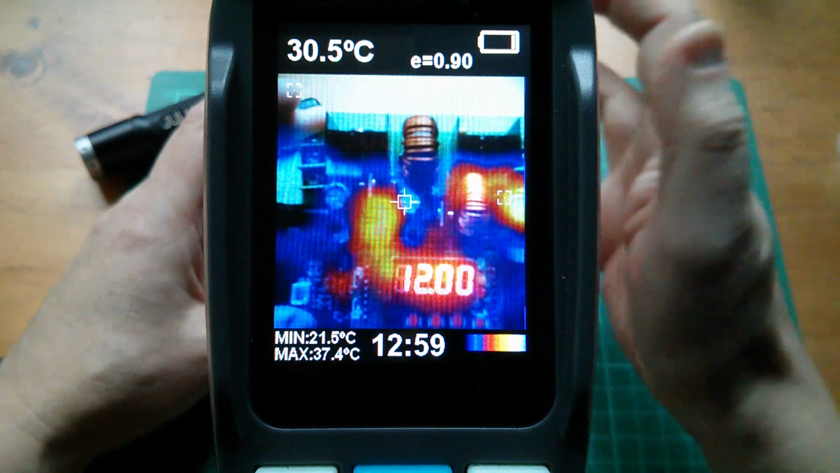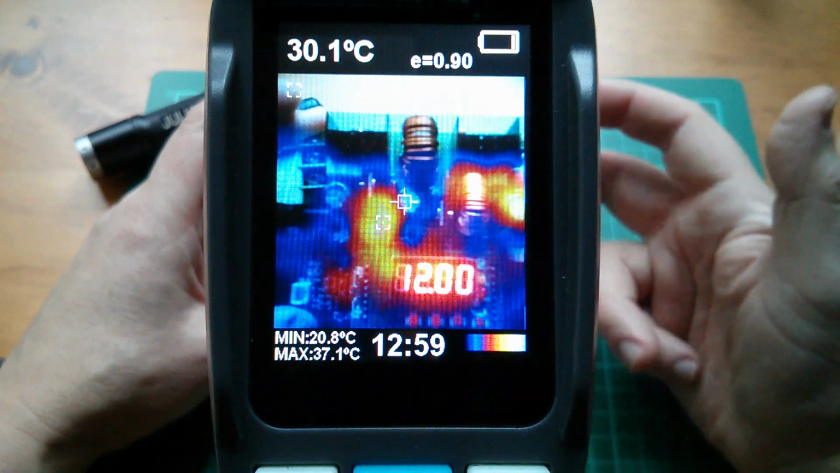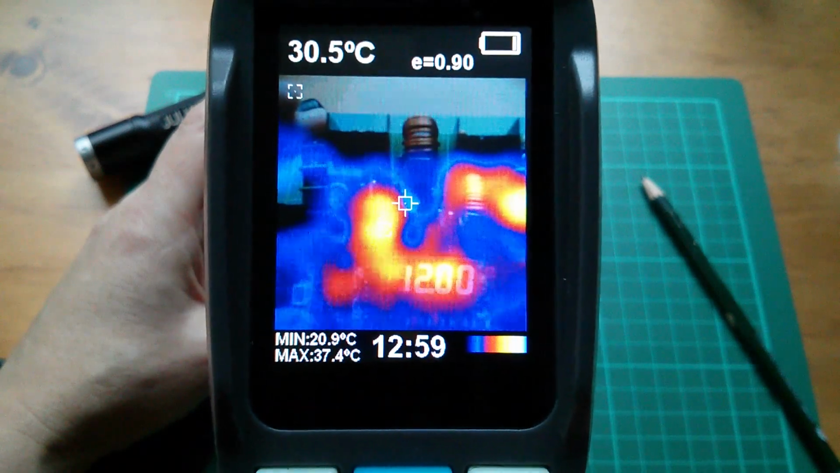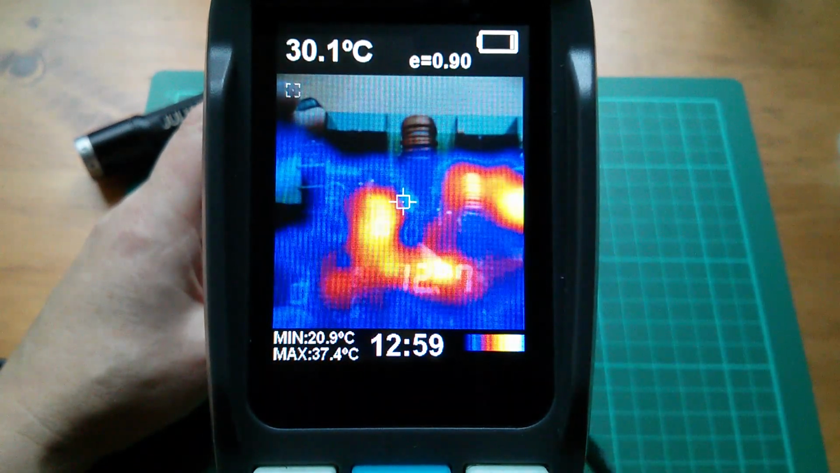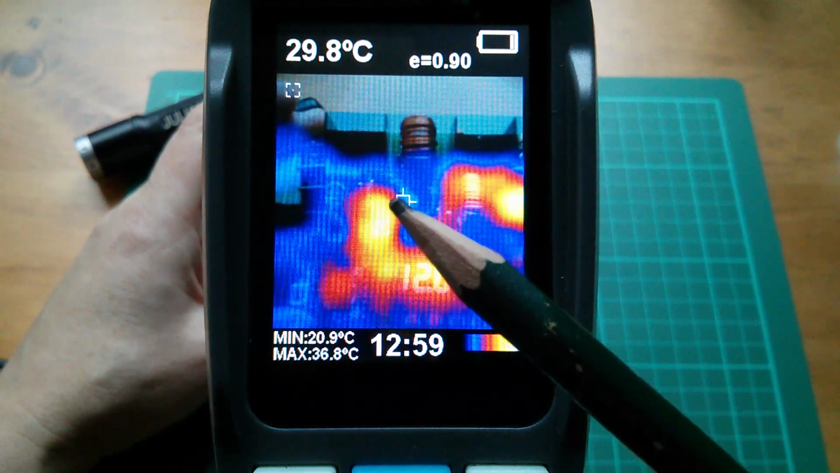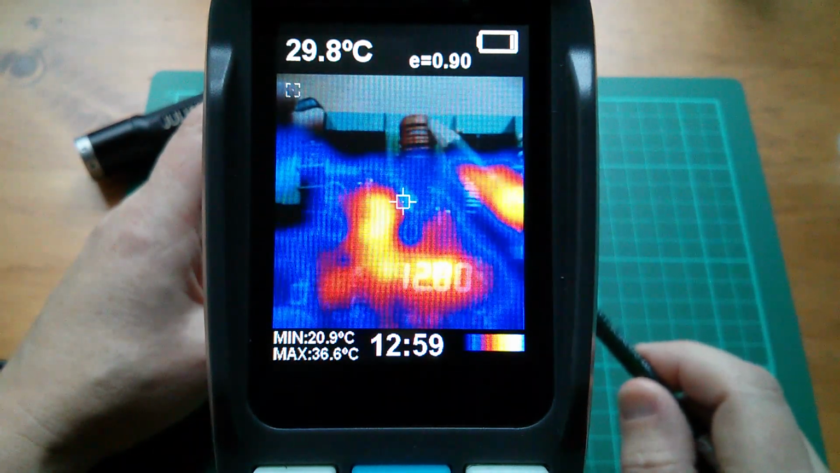Is that the connector or the capacitors? Capacitors shouldn't really be warm, but maybe they just got warm because of the light radiating onto them, and they are black coated, so perhaps that's why they got warm. Let's give a bit more thermal map. And I think this area, let's come up to here. This area down here I think is the display. But it looks to me like one of the inductors gets warm.